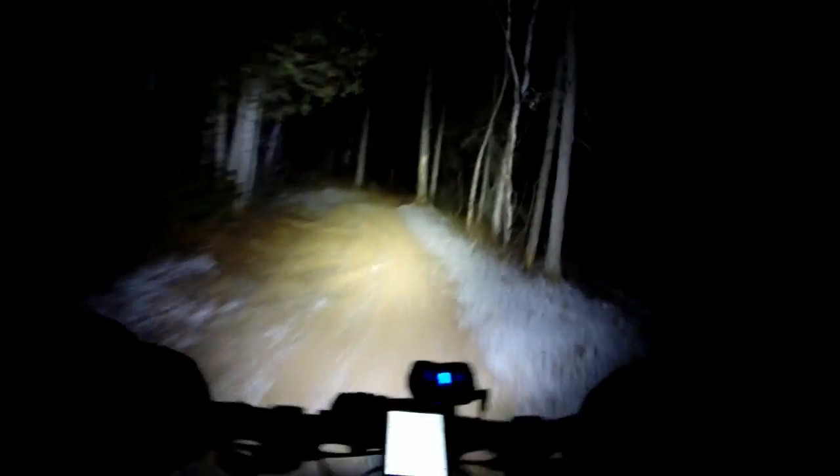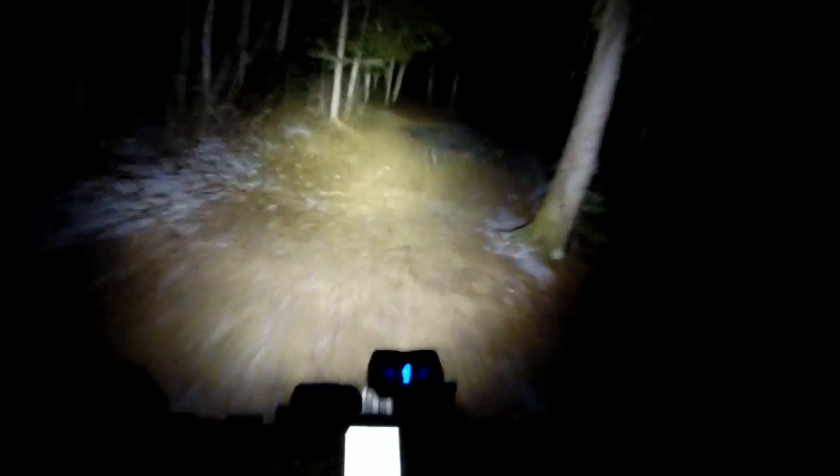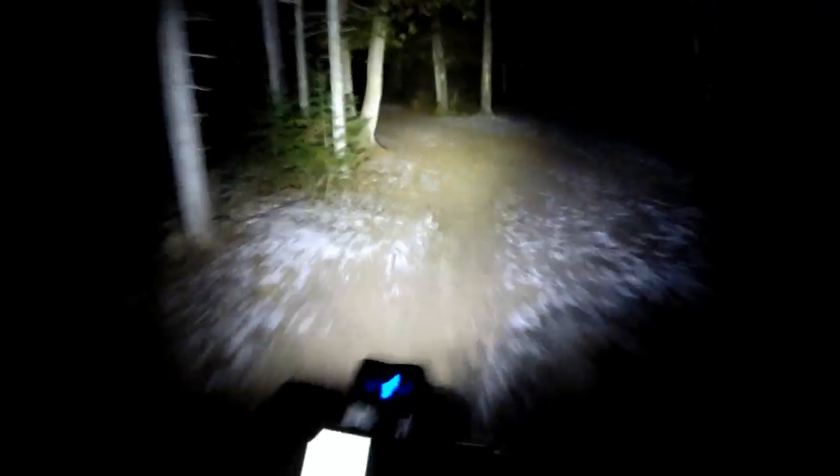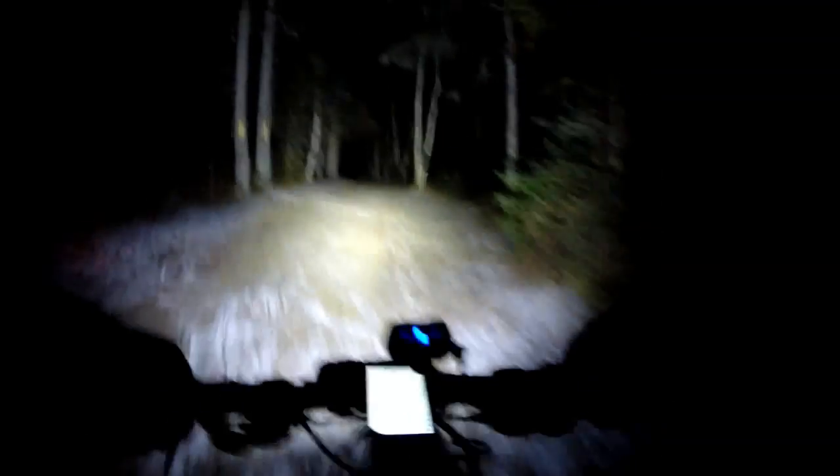So just looking to ride for an hour and a half, whatever that gets us for distance, hopefully maybe 30k. So here's a big iced up puddle. I'm approaching 13,000 kilometers for the year, so tomorrow I should pass that.